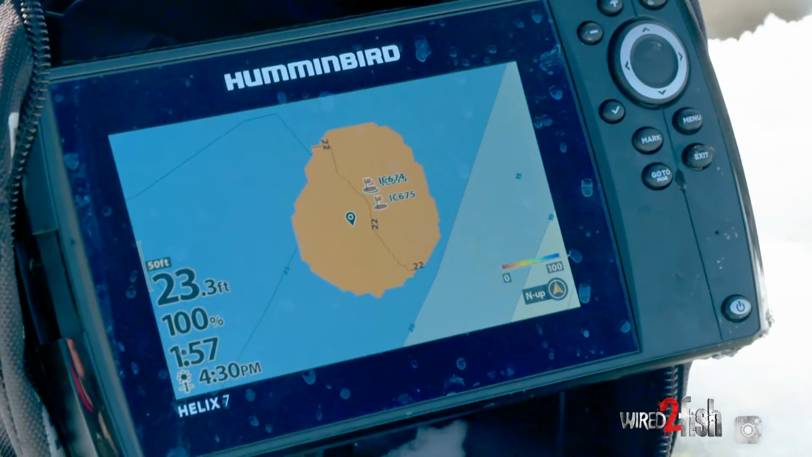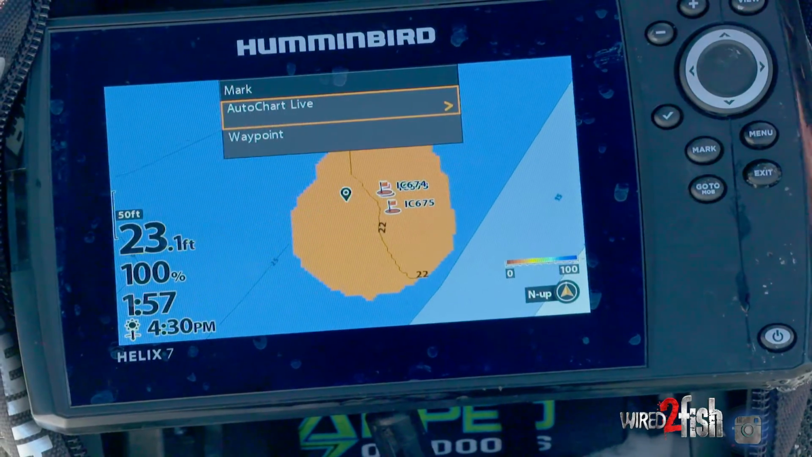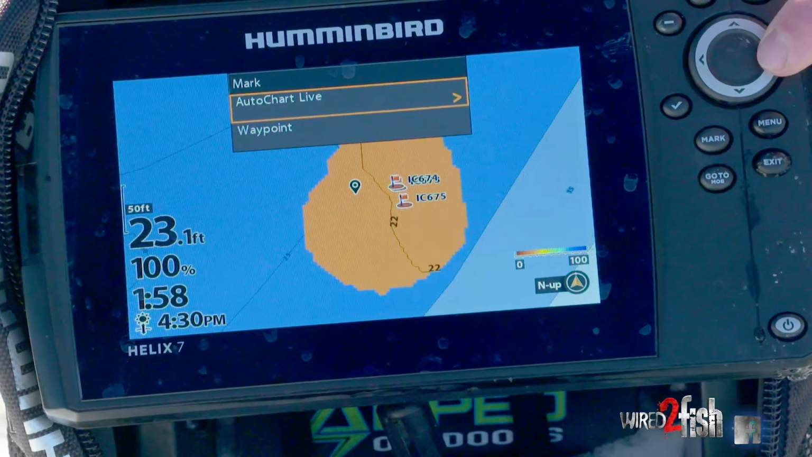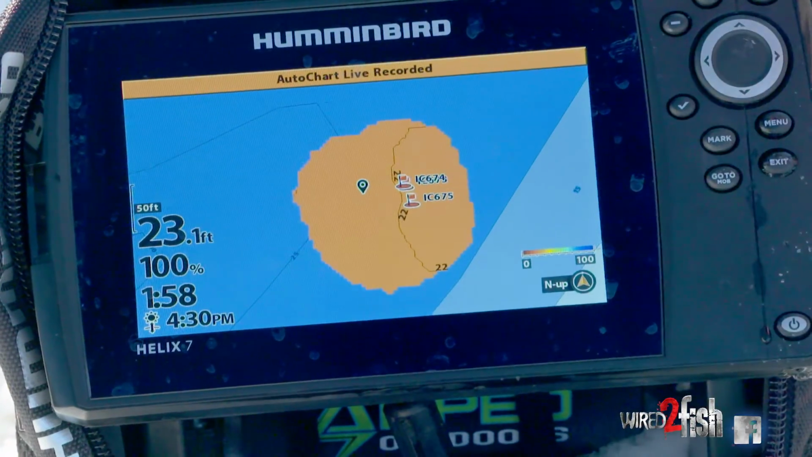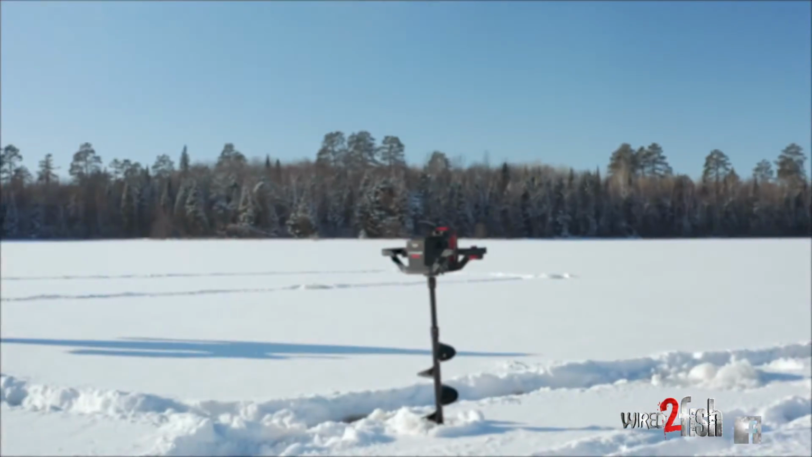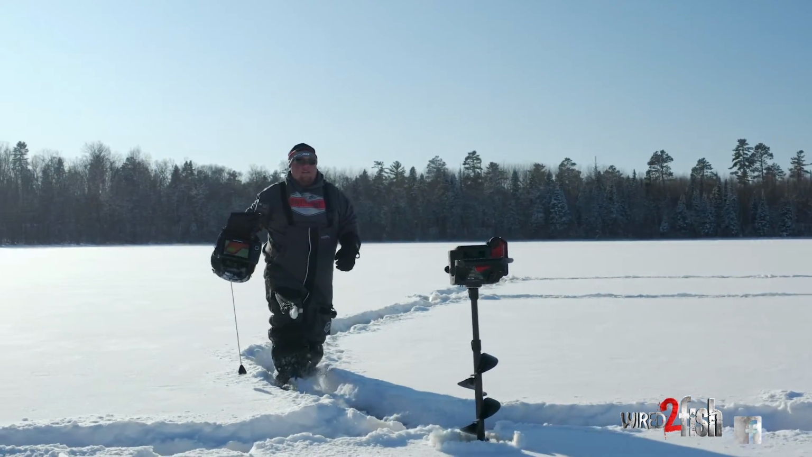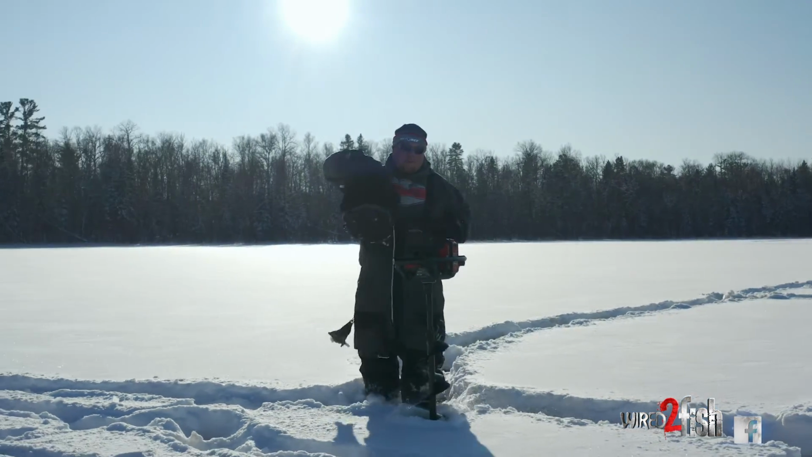So anyways, let's keep going. Again, we dropped it in the hole, hit mark real quick, AutoChart, cursor over, bam, and I have the start of another contour right there. Building your own maps is semi-addicting, especially on some of these lakes where they've never really been mapped before.